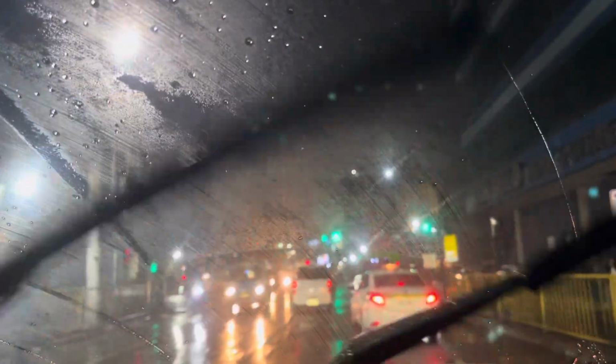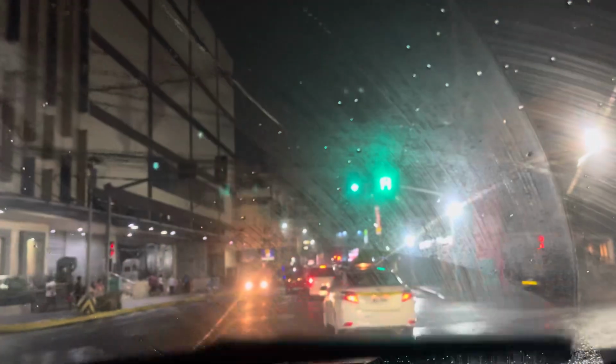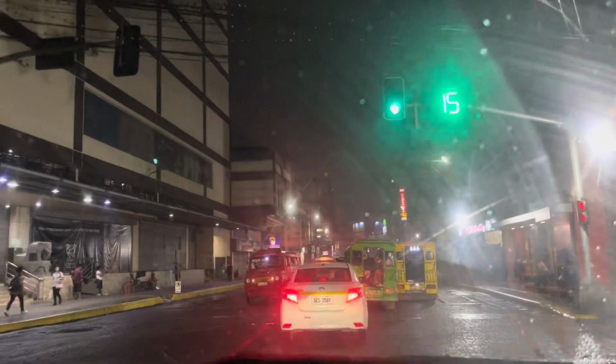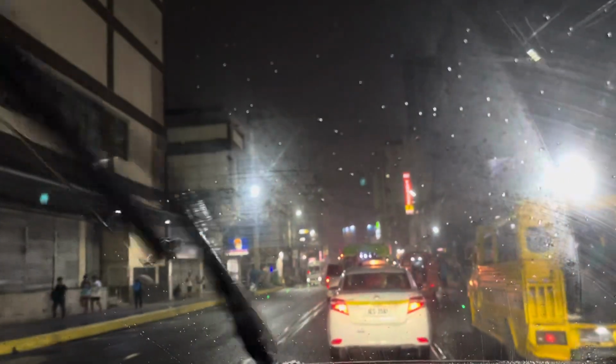So hello guys, it's a rainy day here in Cebu City. Shout out to our followers, but we're here at Colon Street, the oldest street in the Philippines. It's a bit blurry because of the windshield and the lights and the flare. But first, it's a busy Sunday night for Cebuanos.